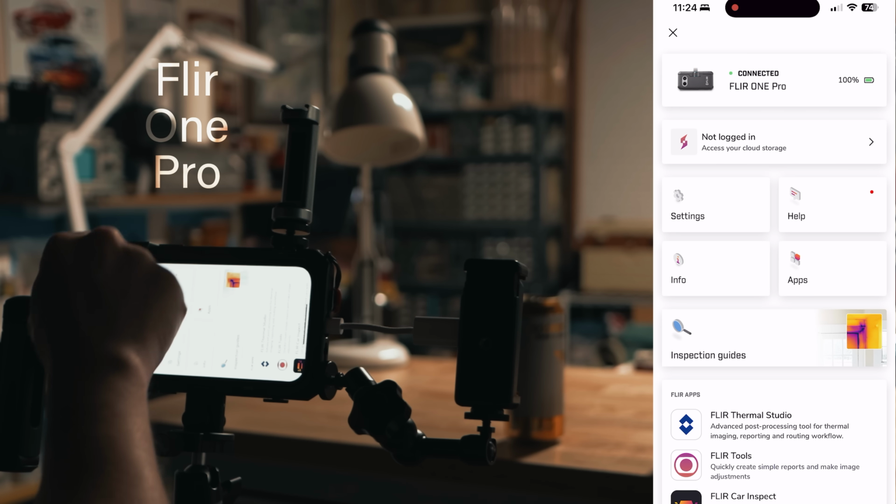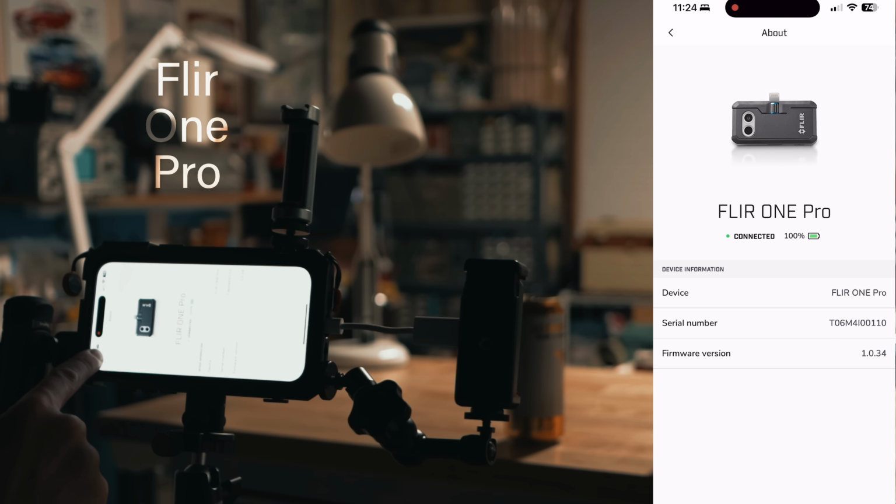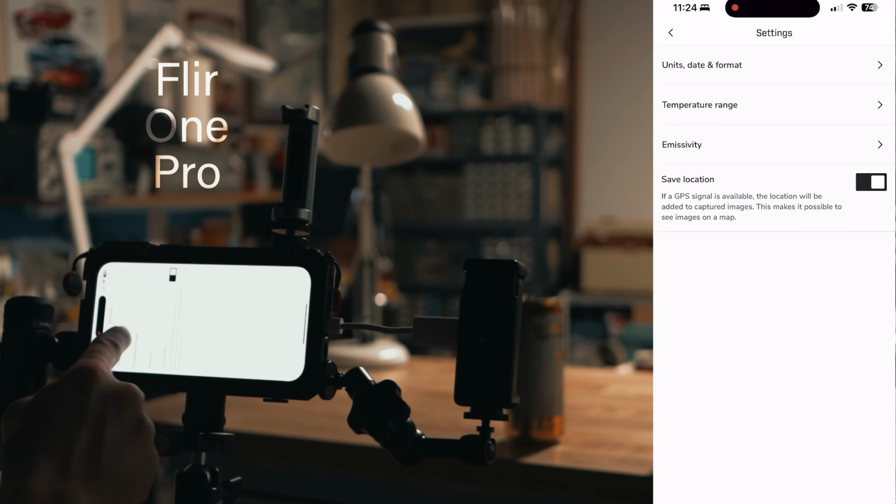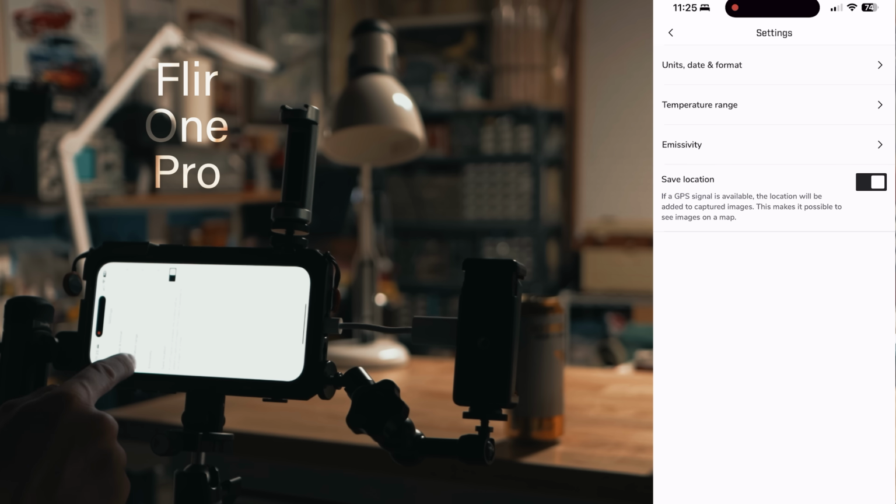And it kind of makes it into portrait mode. It tells you the battery of the Flir One Pro, all the device information. You can get cloud storage, I don't have that. And it's kind of nice, it's got inspection guides. And then also some settings. You can change the unit Celsius, Fahrenheit, and the hours. And then the temperature range, we're actually in the higher one. So let's go back to the lower one. The lower usually looks better from my experience.